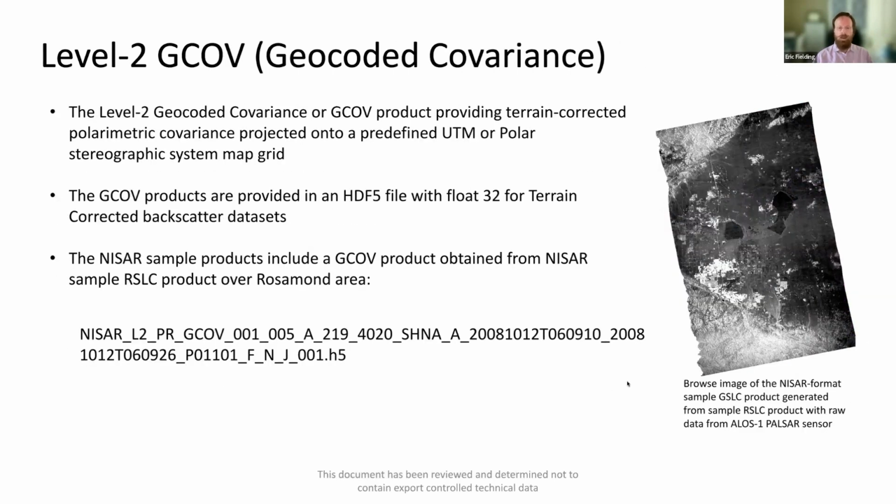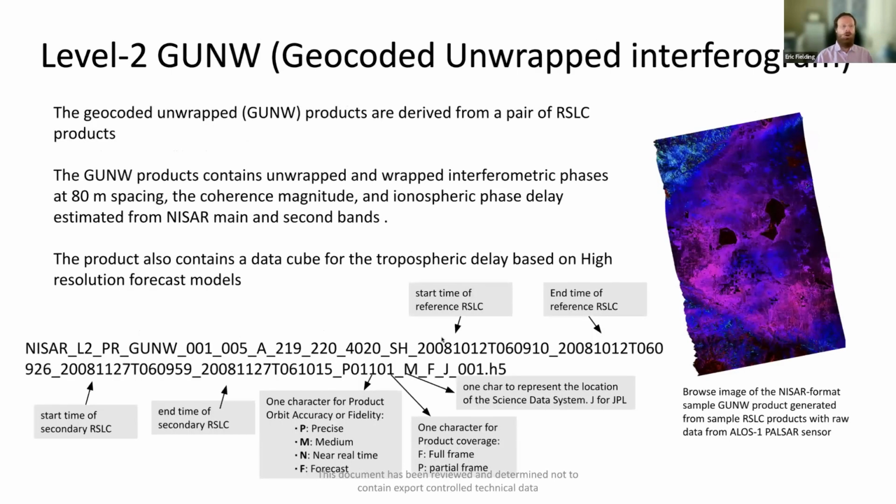And the naming convention is mostly similar. It says GCOV for the GCOV product. It tells you about the polarization in this area. I'm not sure what this is from the sample data product, so it's not the final version.